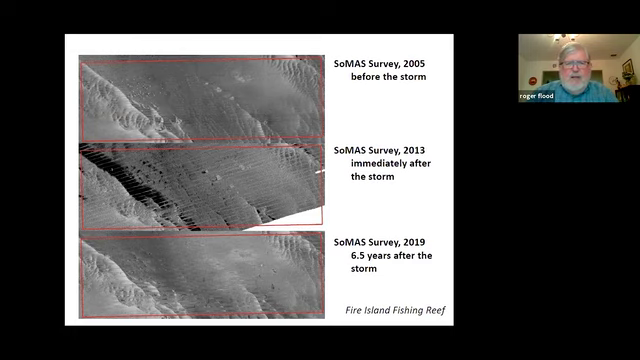The one in the middle comes from that image I showed on the last slide, and it shows a trough with a very dark, low backscatter filling, I guess you'd say. But the one from 2005 doesn't show that, and the one from 2019, a few years later, doesn't show that.